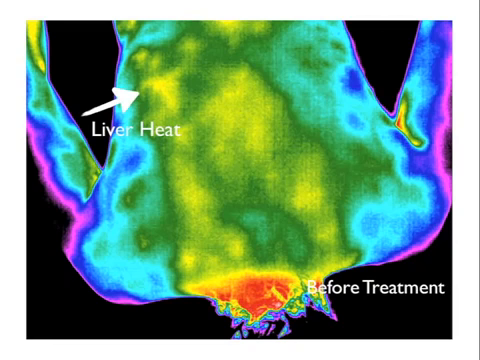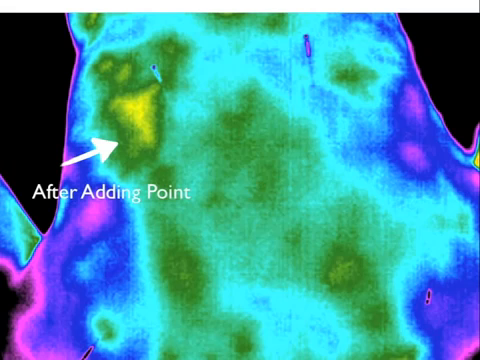This is a before and after example of changes seen during treatment. Look at the arrow where the red was. Now look, after adding the point, how the red and yellows have dissipated and the patchiness has diminished considerably.